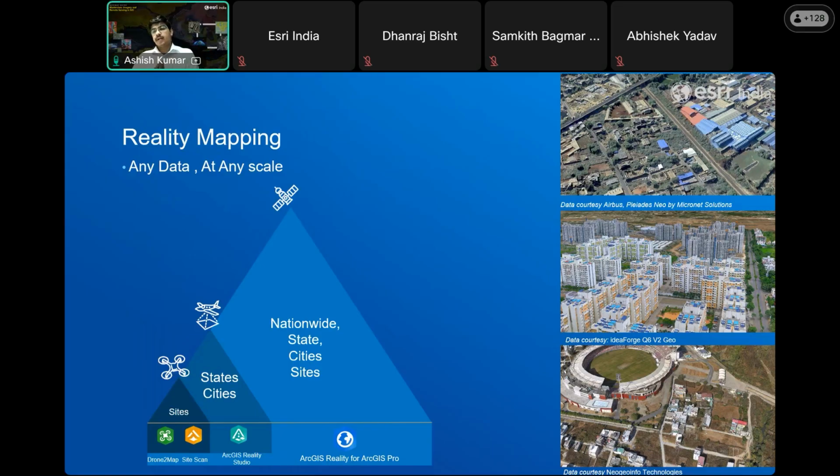And for statewide and nationwide programs, ArcGIS Reality for ArcGIS Pro provides enterprise-grade reality mapping capabilities, allowing organizations to generate and manage large-scale 3D content within the ArcGIS platform.